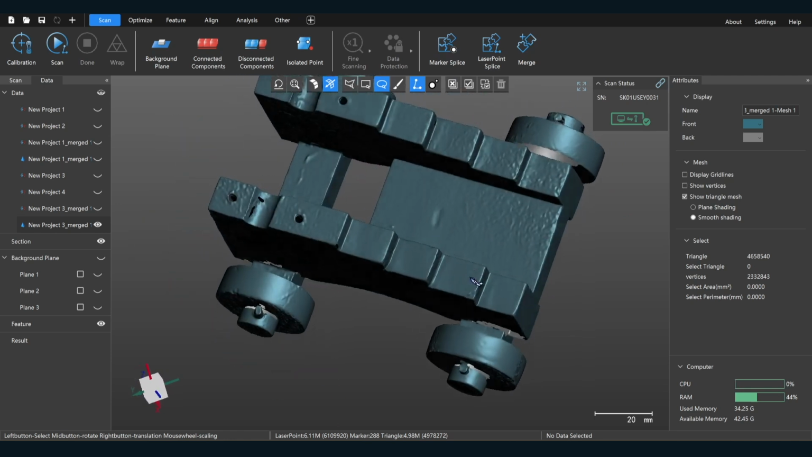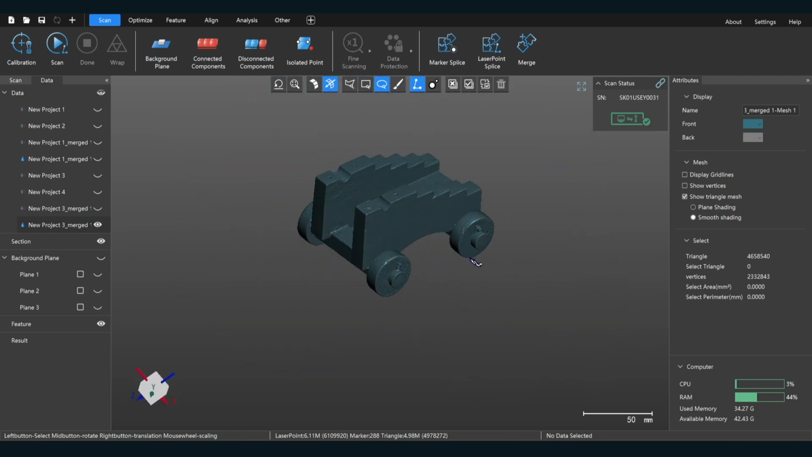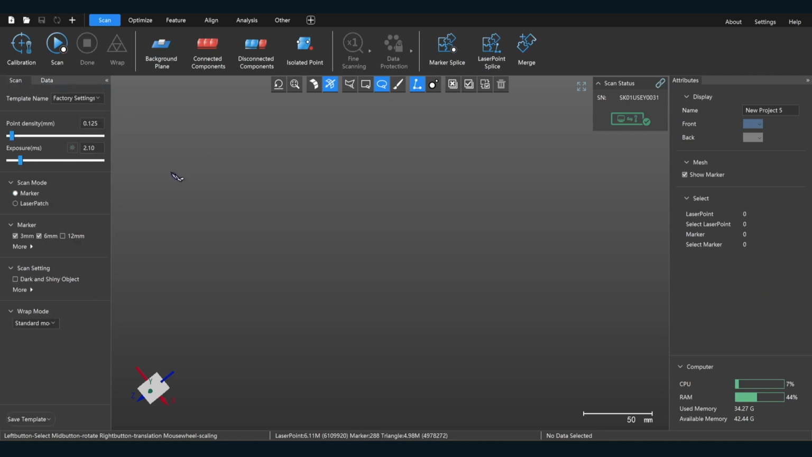So going back to this, this is the polygonal mesh of the carriage part here. Now we're going to move on to the last part, and that'll be the barrel. So add another scan. I'm checking my point density again. We want the same. And we're going to do a marker point scan.